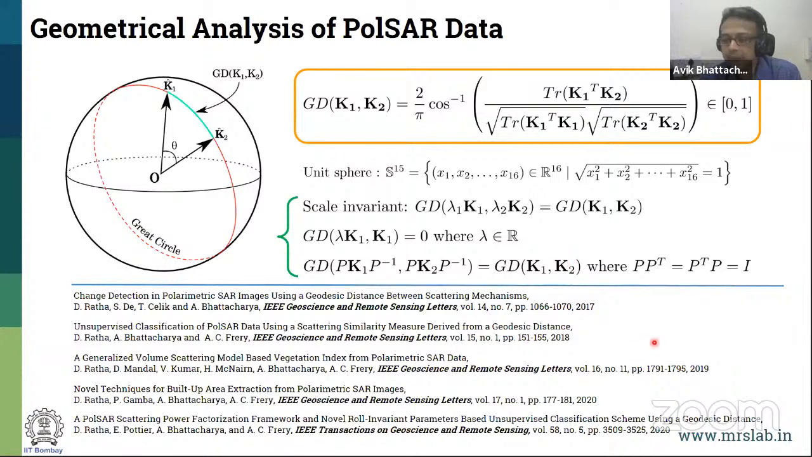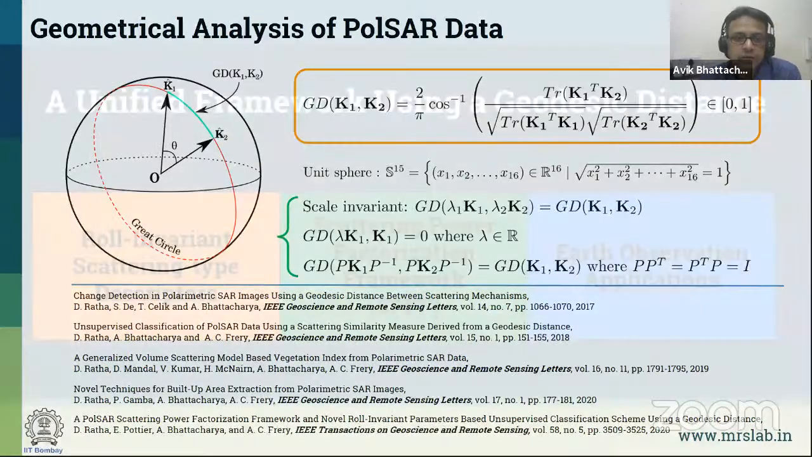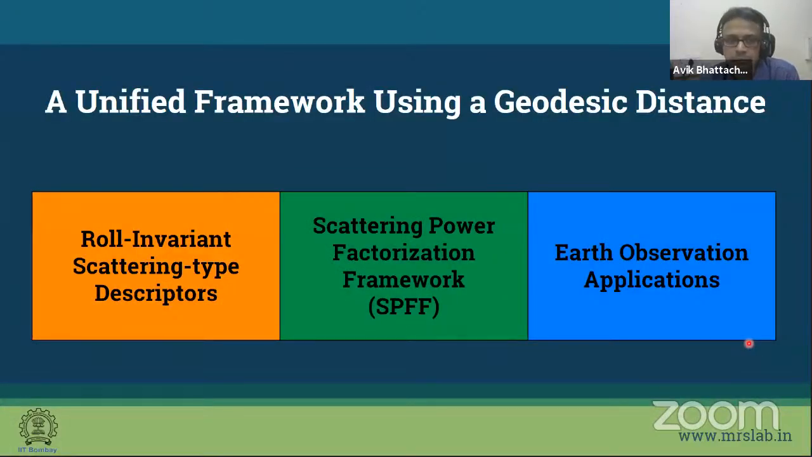And you can see there are papers which have talked about this in several applications. I will go to them slowly one by one. So with this unified framework, we will talk about some descriptors for analyzing targets. I will come back to this power factorization, unlike the decomposition which we mentioned, and then we'll go and see some Earth observations.